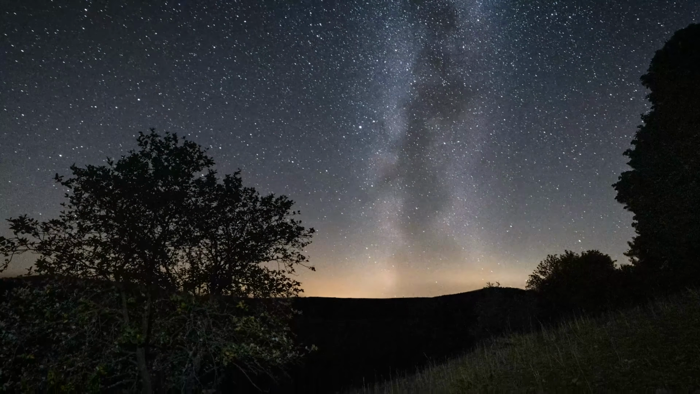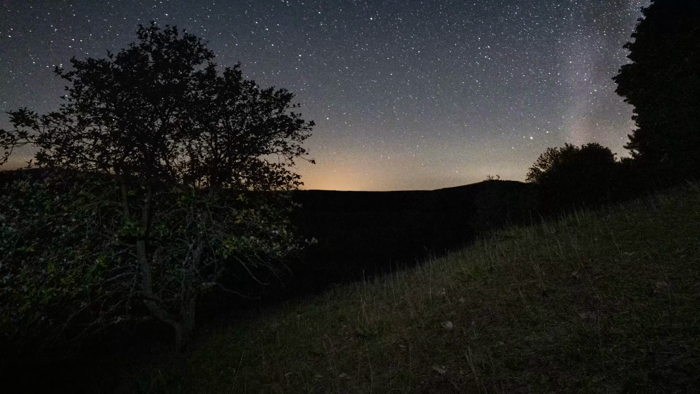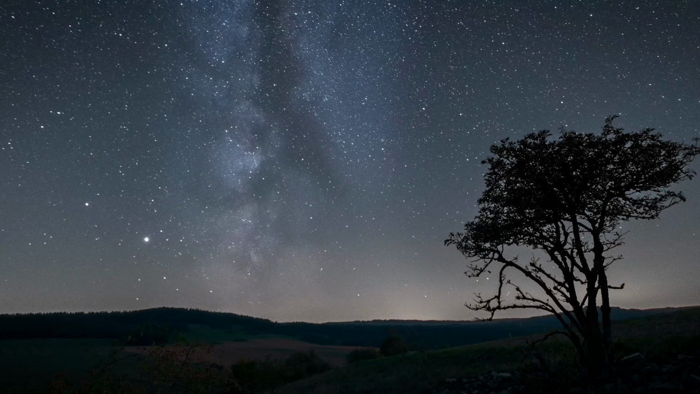What is more common for my work is to use long exposure shots for time lapses. This might sound awkward to you, because a time lapse condenses time, and with a long exposure picture you put more action in one photo. But it is necessary when you think, for example, about Milky Way time lapses.